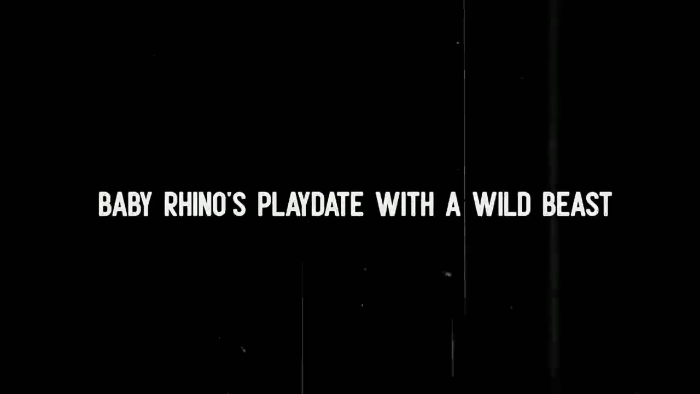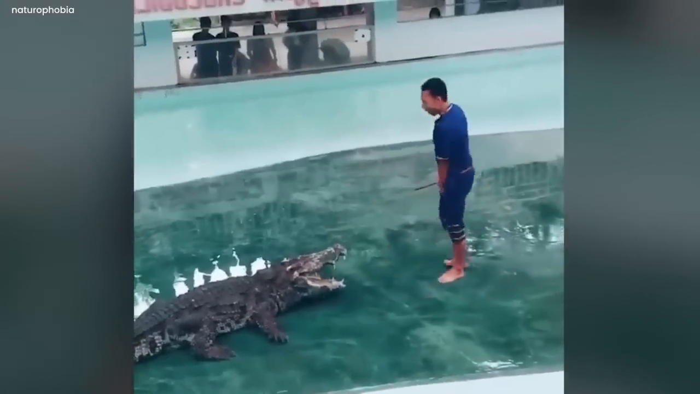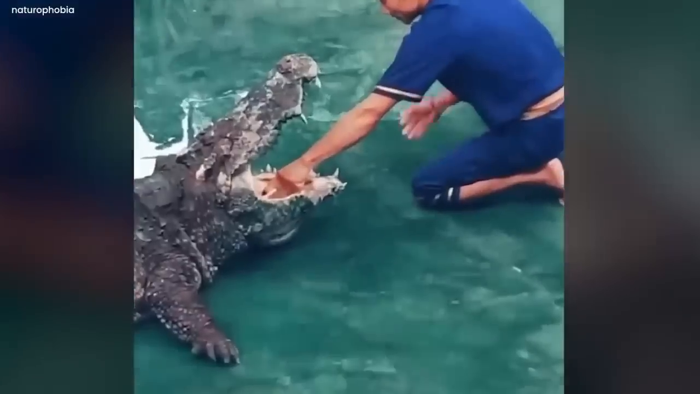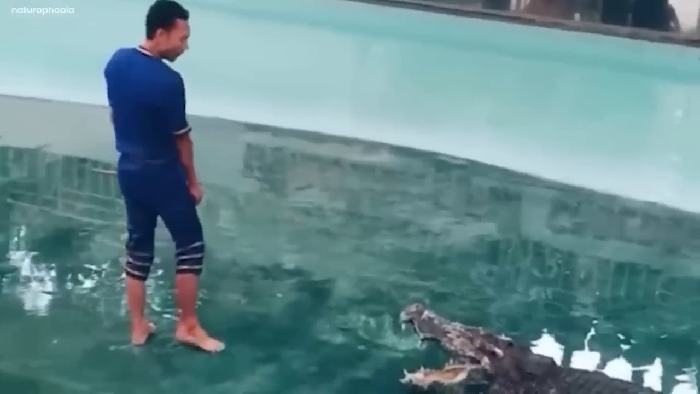Jaws of Danger. In a bone-chilling and utterly dangerous video, a man dared to defy reason by pushing his entire arm into the gaping jaws of a crocodile. The crocodile's mouth was open wide, like the jaws of an ancient predator ready to close.